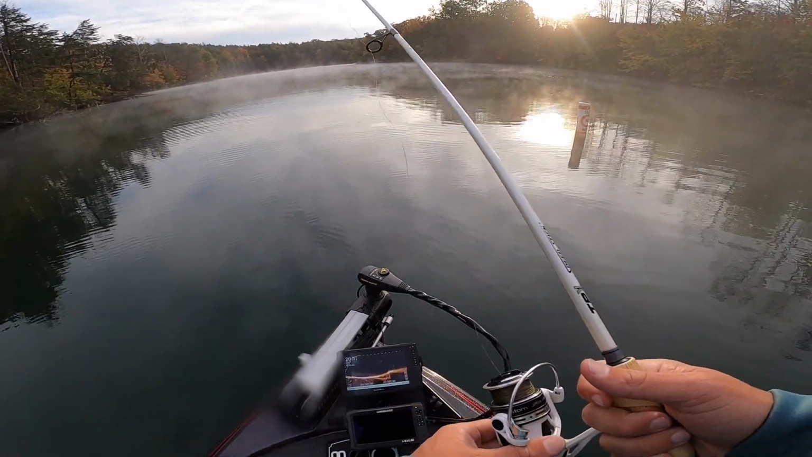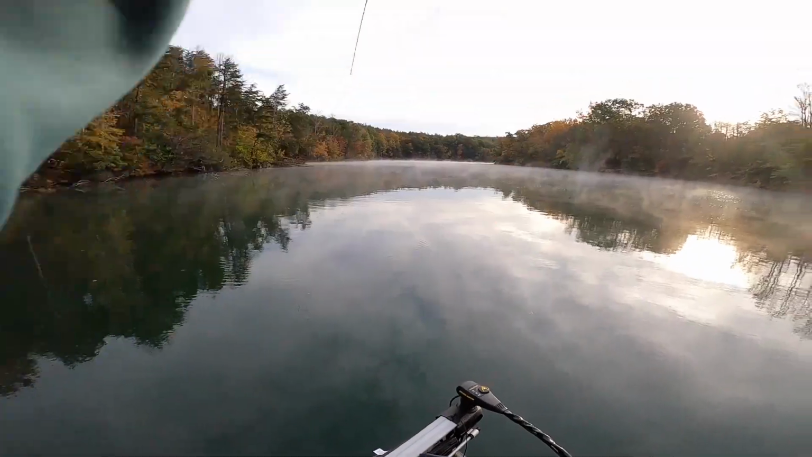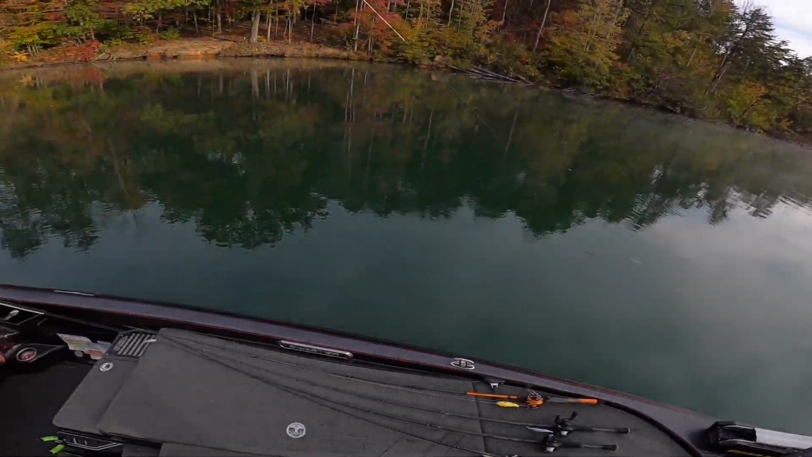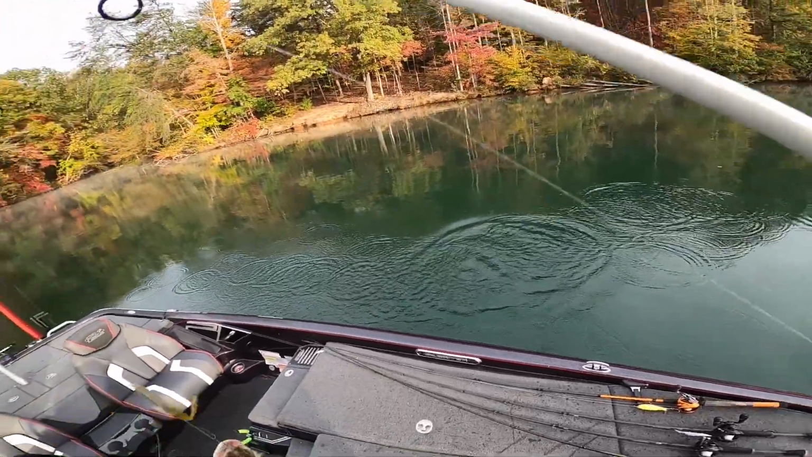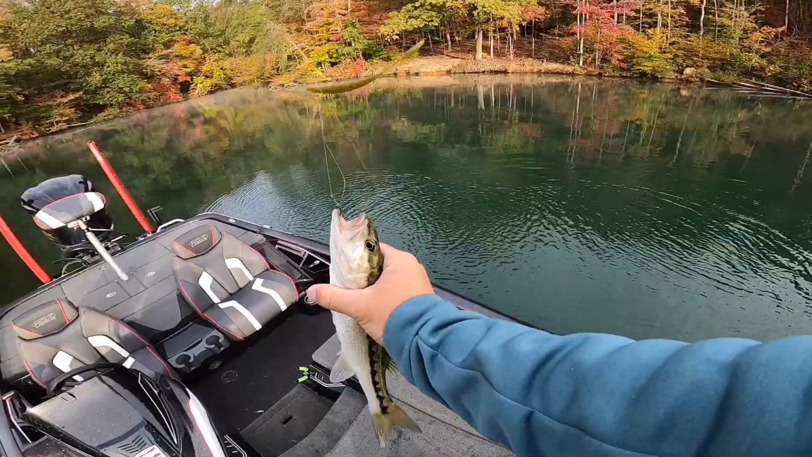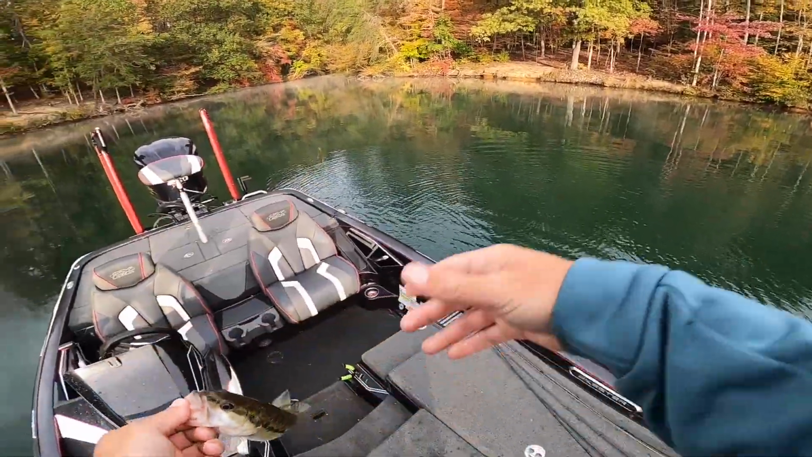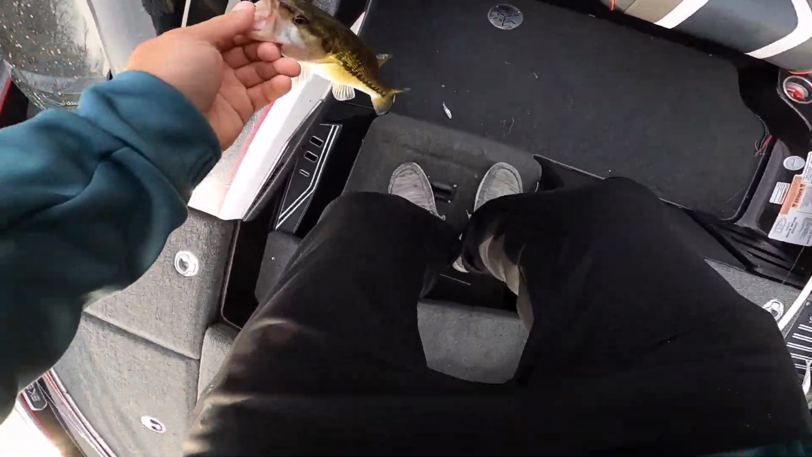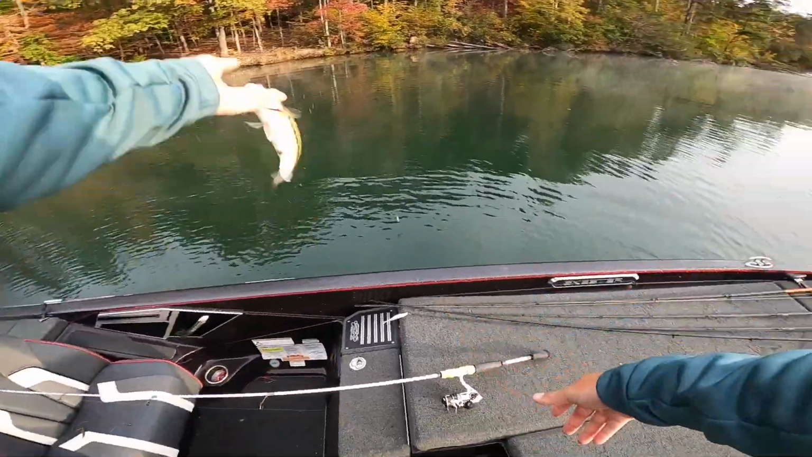Yeah, this one's about to eat it too. There's some more coming after it. Oh, he's a dink. I watched him surround the bait. Dude, he just spit up a shad like crazy. Look at that. He just spit up a little shad. Yep, right there.